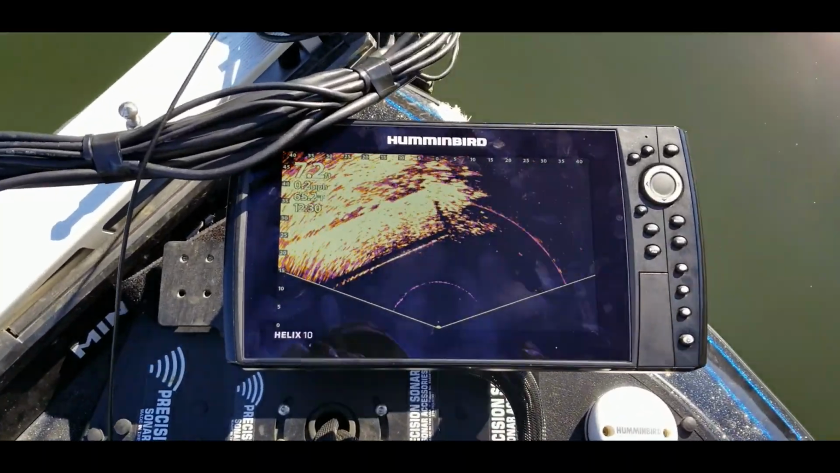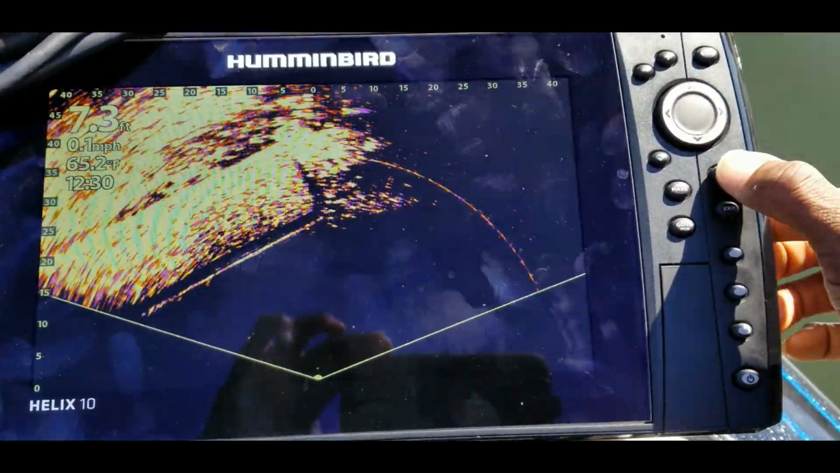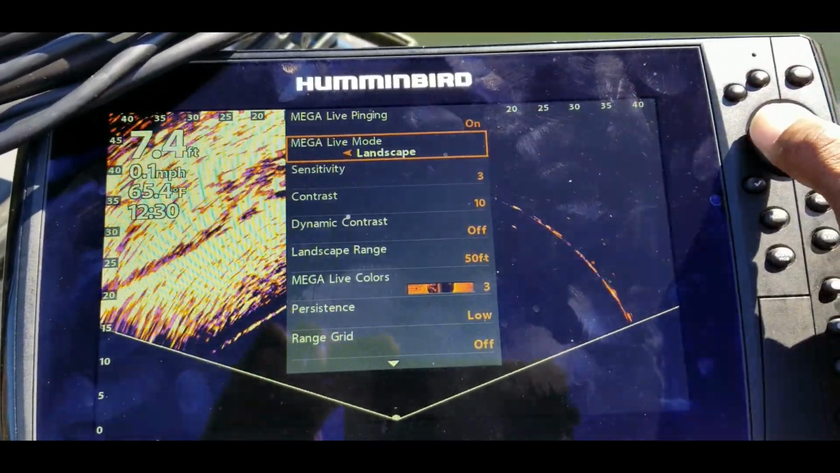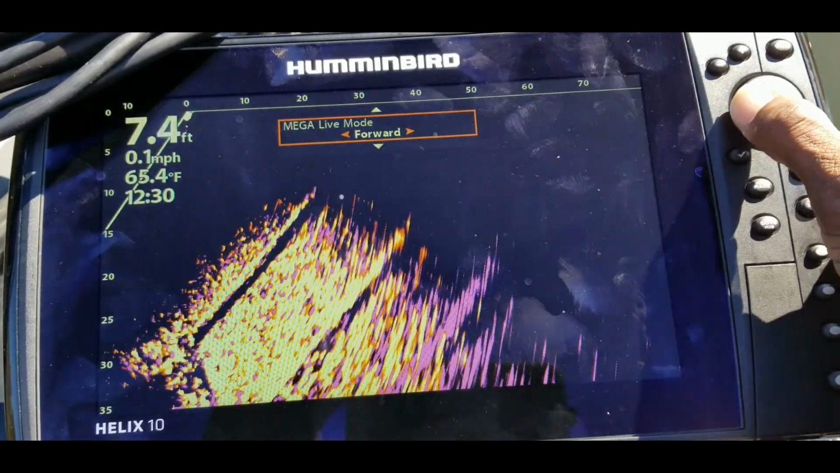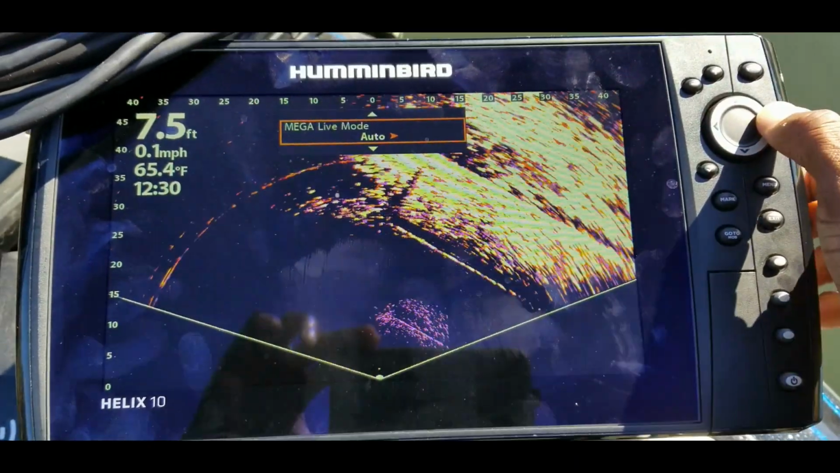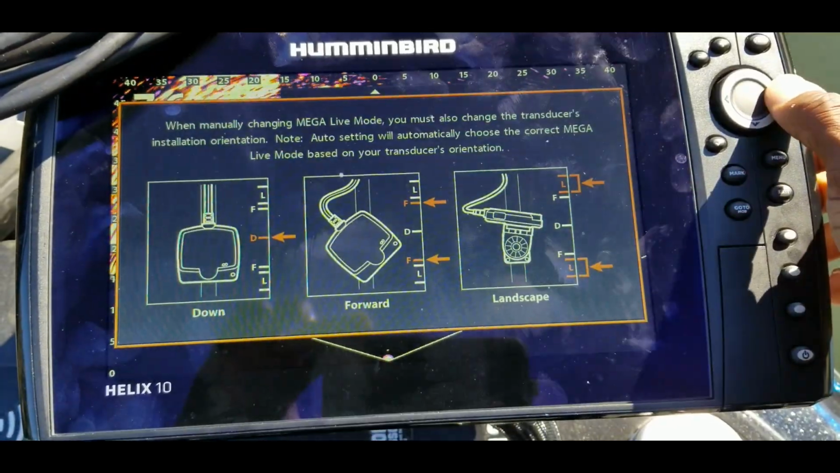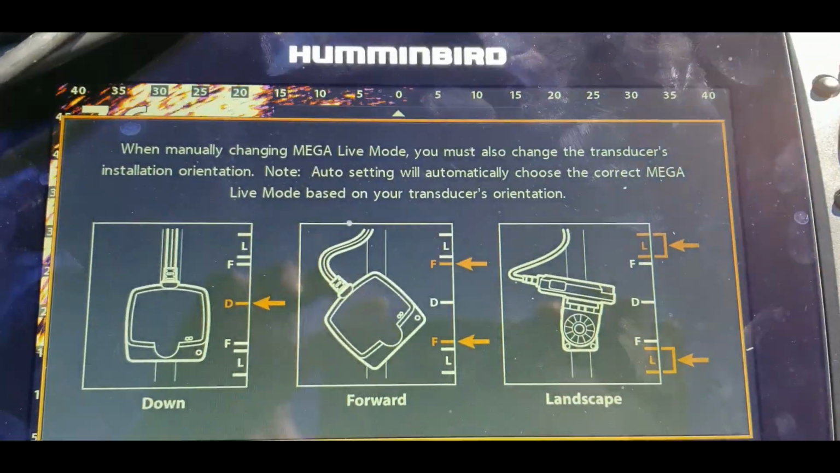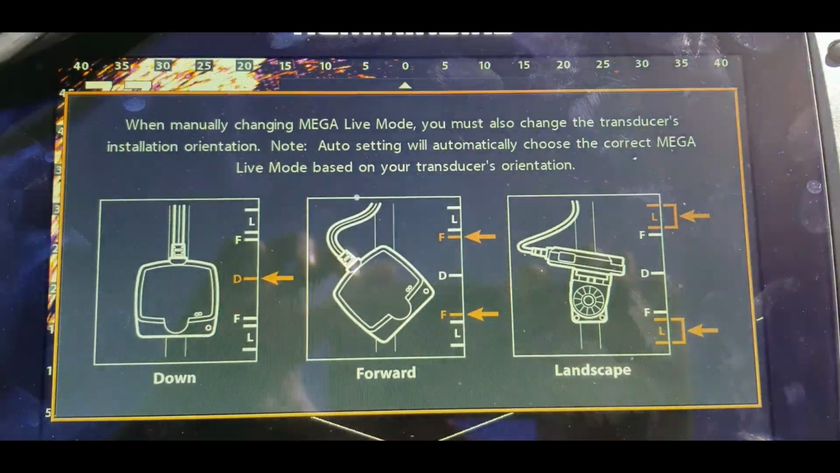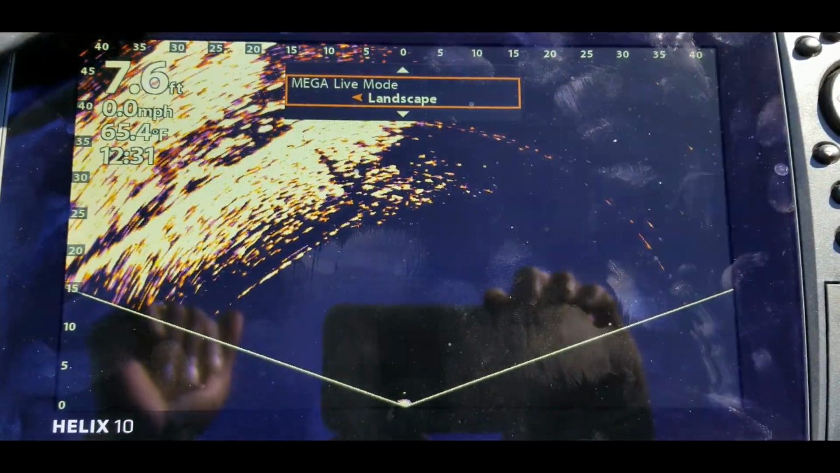Oh, one other quick thing, can't forget about this. So in order to see this view right here that's set up in landscape, you need to hit this menu button and go up here where it says Mega Live mode, and you want to make sure that is on landscape, because you have forward, you have down, and then you have auto. I haven't used that auto setting yet, but I've used the down, but you want to make sure that this is on landscape. And there it goes. It'll give you some instructions on how to set that up in landscape mode. It's pretty simple, and I'll put in a clip right here that just shows the actual settings on it real quick.